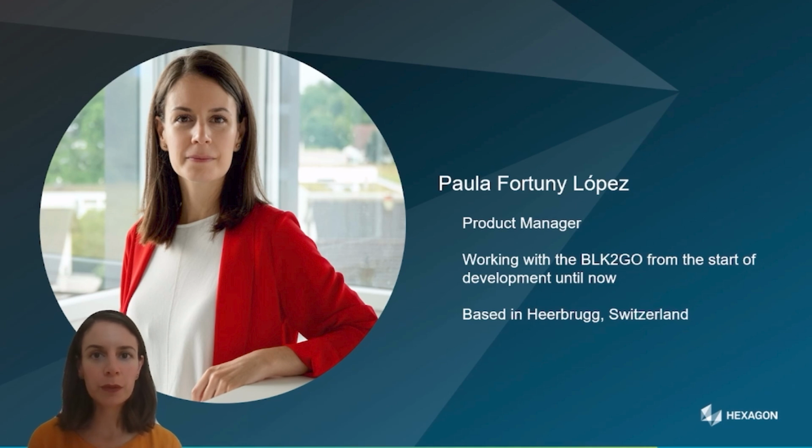I'm also involved in other BLK products of the reality capture, which all focus on the simplicity of the complete workflow, contributing to 3D reality to become more intelligent and accessible to a wider range of applications and everyday users. So let's see how this fits in what we do at Hexagon.